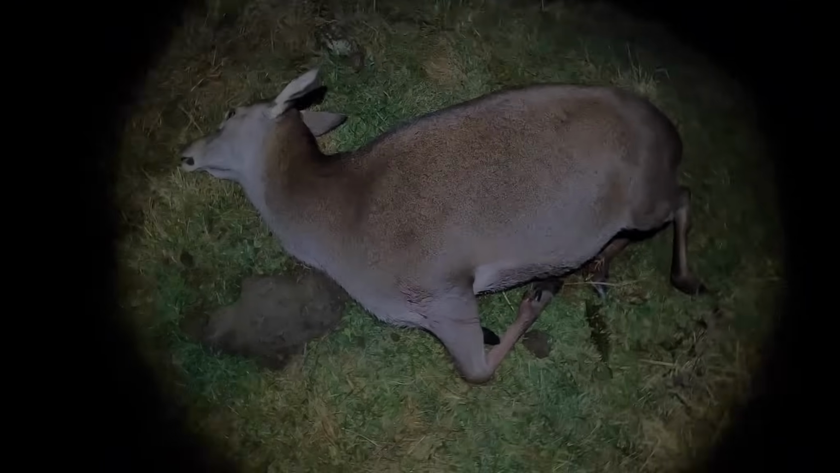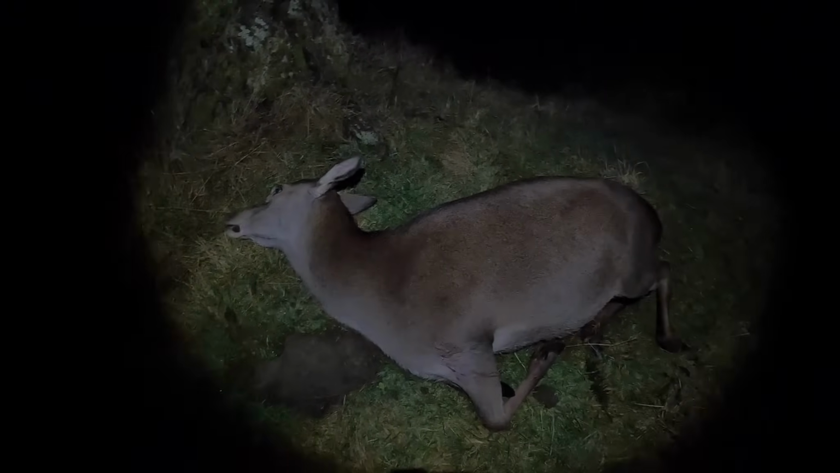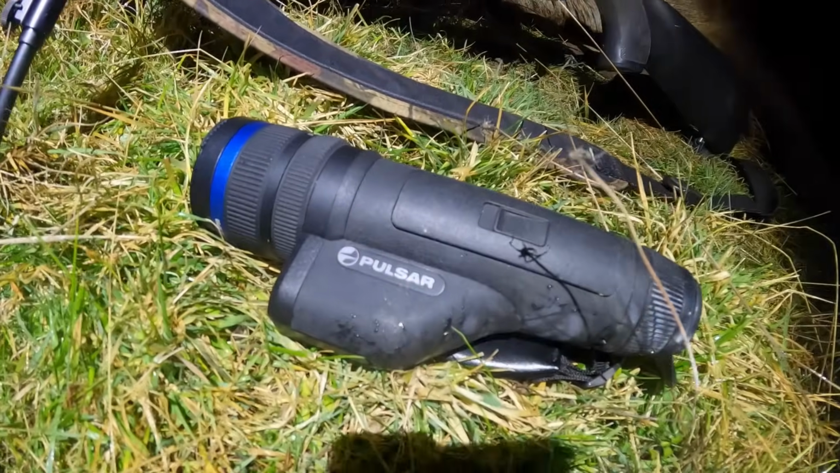Now it was time to go and see what the other 2 deer I shot were. It didn't take me long to locate them. The second deer that I shot that ran down the hill was a big red hind, and the third deer was a yearling red hind. Needless to say, I was bloody impressed with how effective the thermal gear is for culling animals.